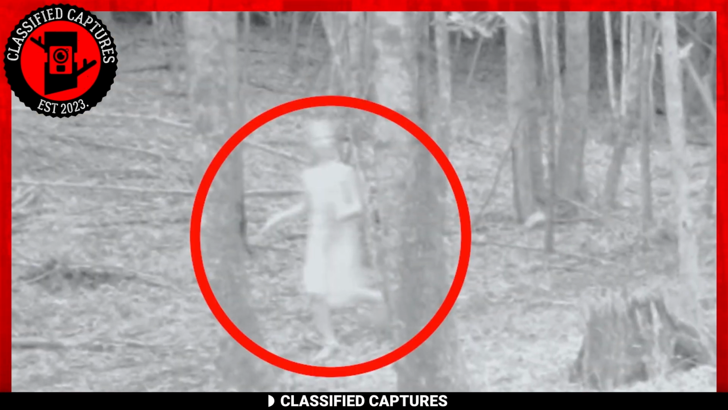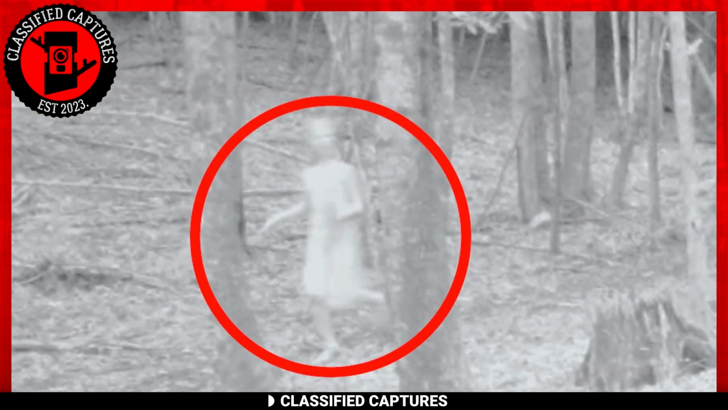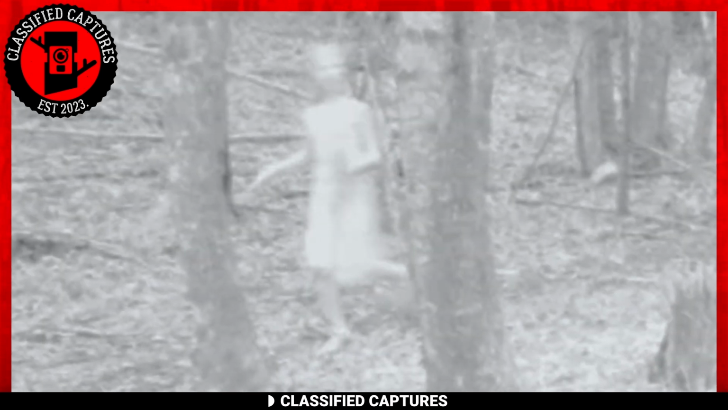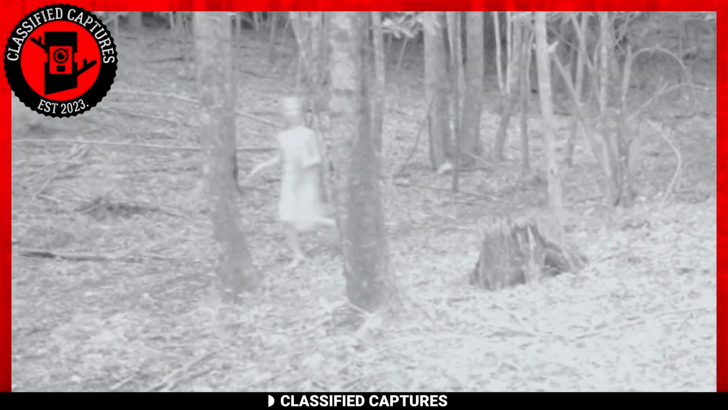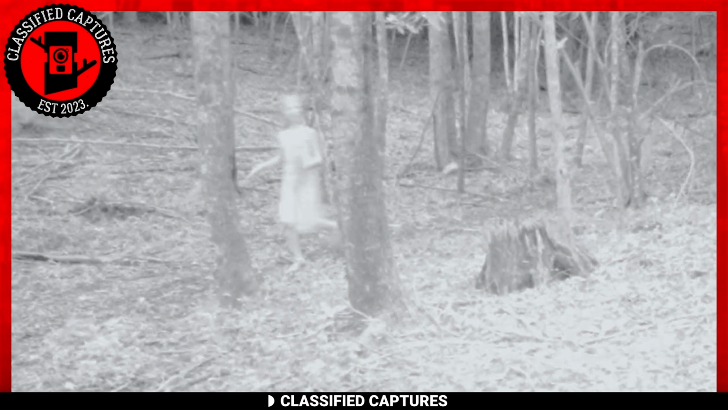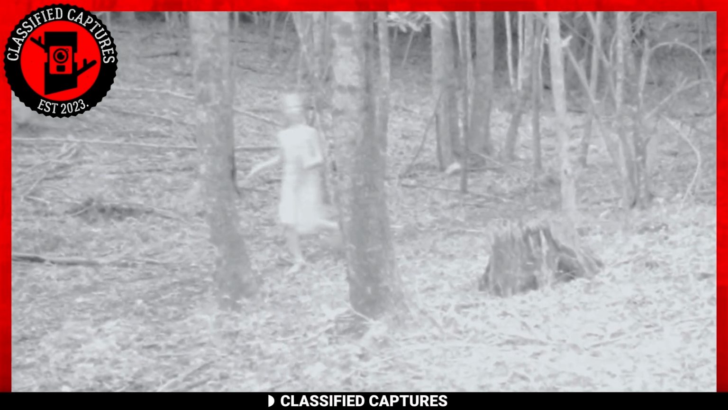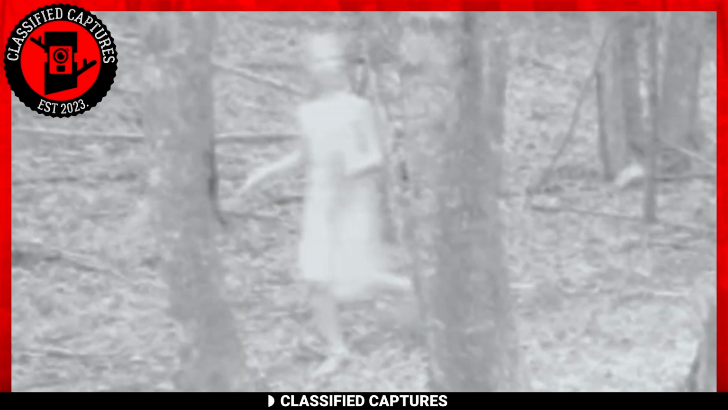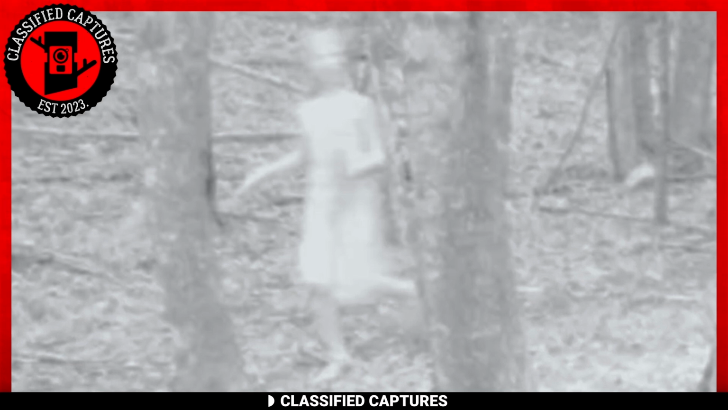Next up, we have this trail cam capture from the year 2013, captured in North Carolina, which is quite disturbing and a little bit sad. In the image on your screen, you can see what looks like a little girl running through the woods. But why is this image so sad and disturbing? If you take a closer look at the image, you'll realize that her arms do not look normal, almost as if they're deformed in some way.